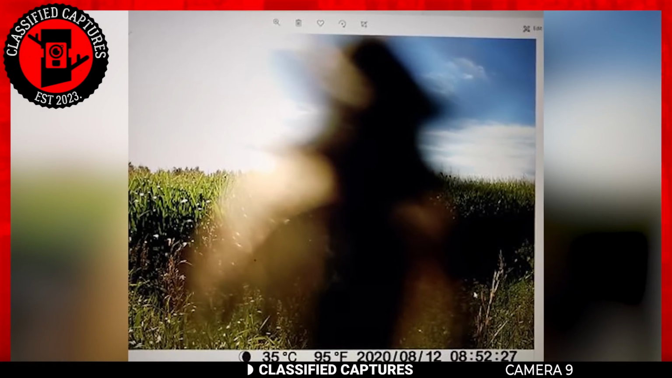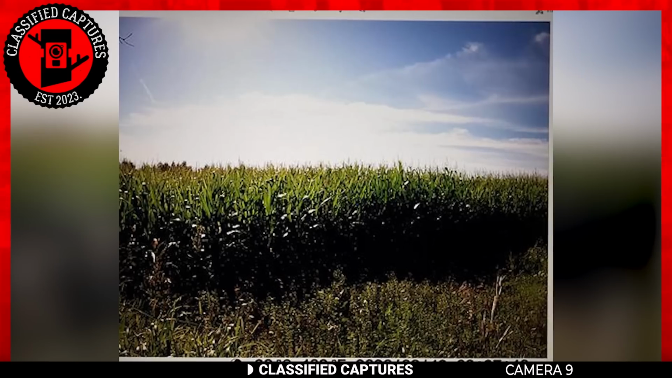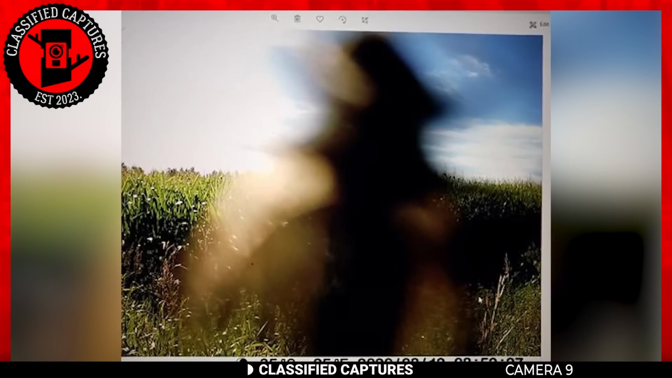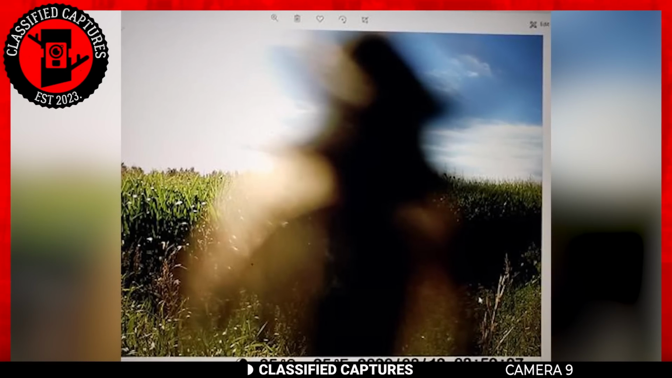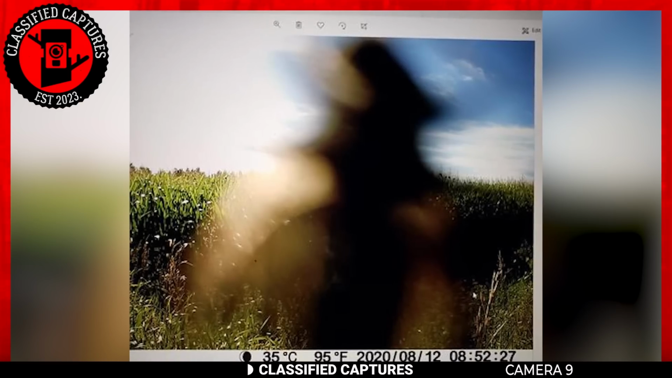Next, our focus lies on an intriguing Trailcam capture dating back a few years, which has left us perplexed and curious. Have a look. As we gaze upon the daytime image, we're confronted with a blurred figure, a spectral presence that defies easy identification.